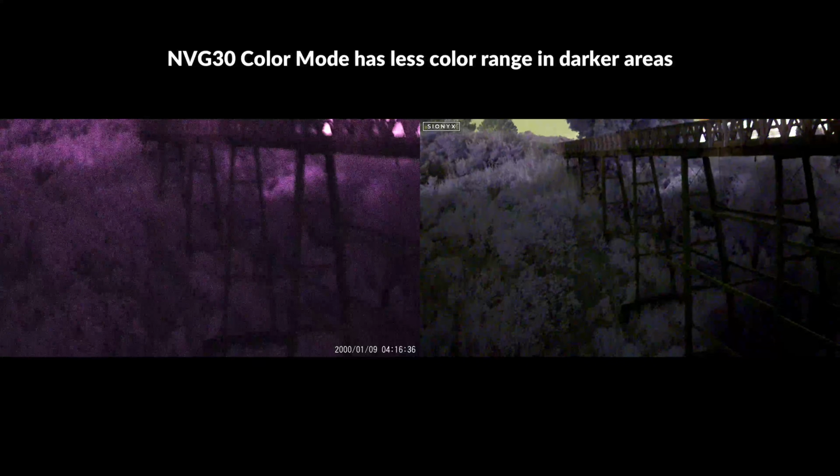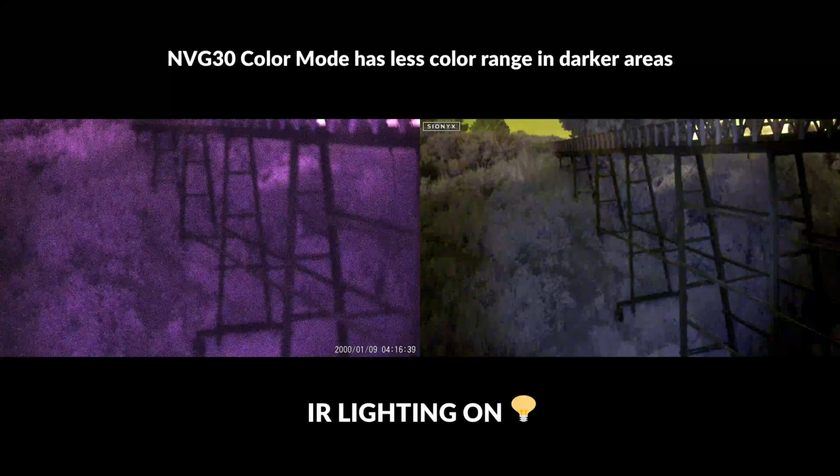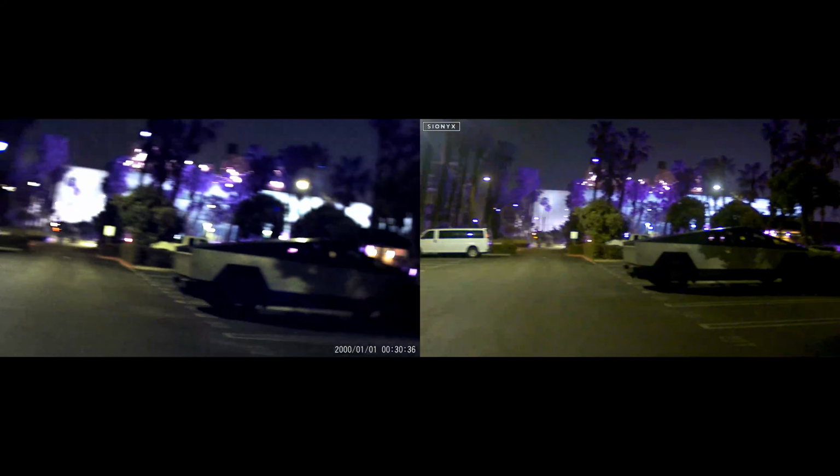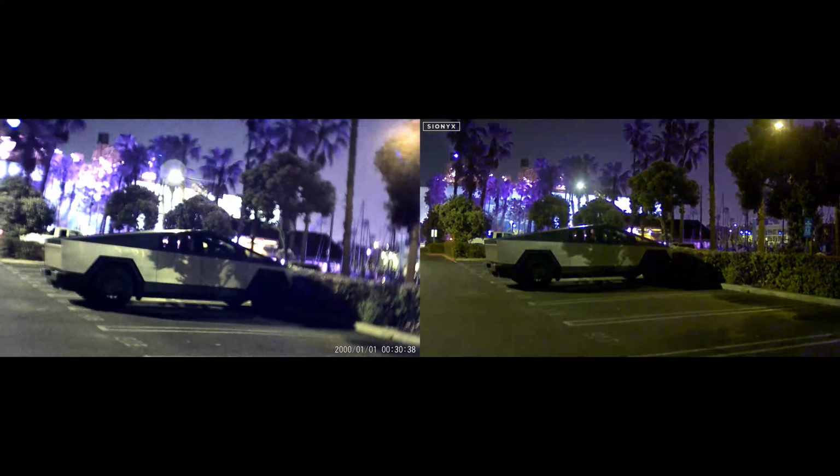We're also looking at the NVG30's full color mode, which is similar, but it doesn't quite deliver as much range of colors. I've also noticed sometimes the NVG30's color mode is more pinkish, and other times it's not, depending on the environment. I did stumble across a Cybertruck when I was out collecting footage for this comparison, and definitely had to take a moment to check that out.